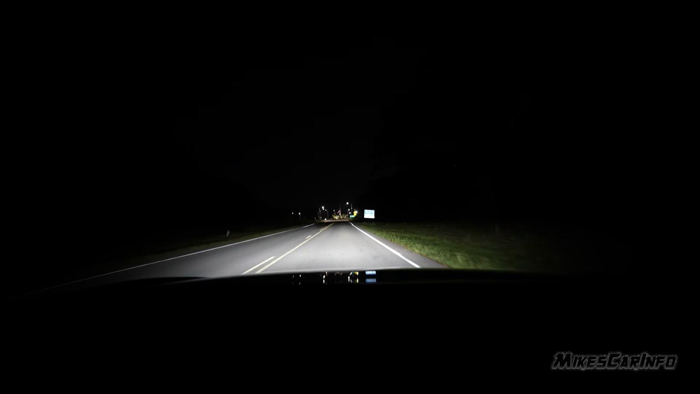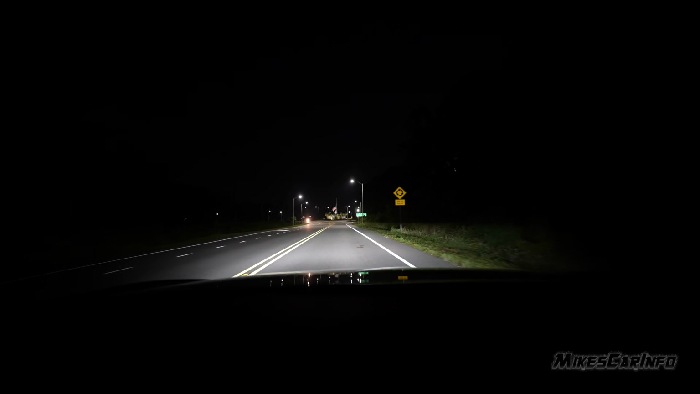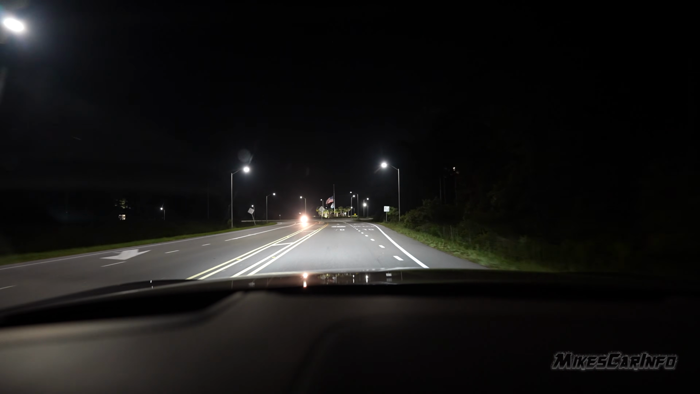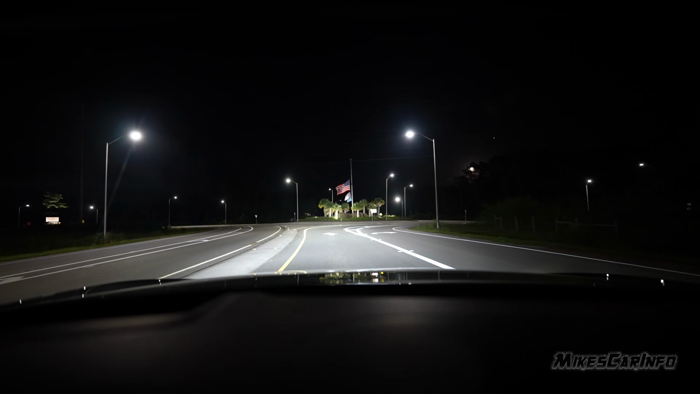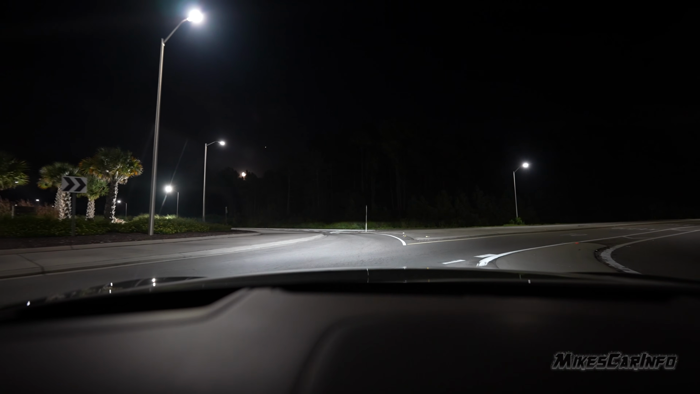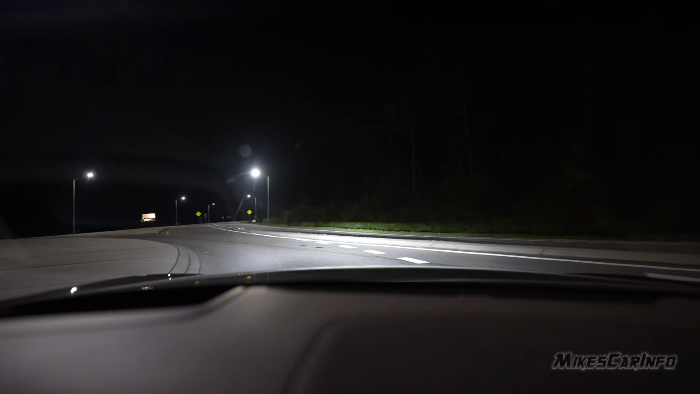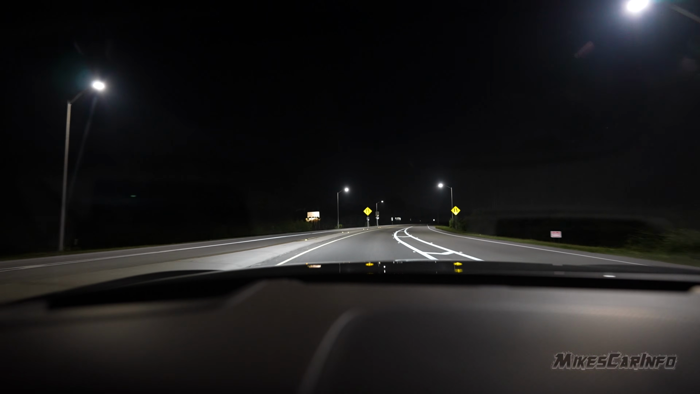So we still have the automatic high beams turned on. There it goes, it goes to high beams, and then right back down to low beams because of that motorcycle. All right. So right up ahead are some dark roads. We'll get a chance to see what it looks like.